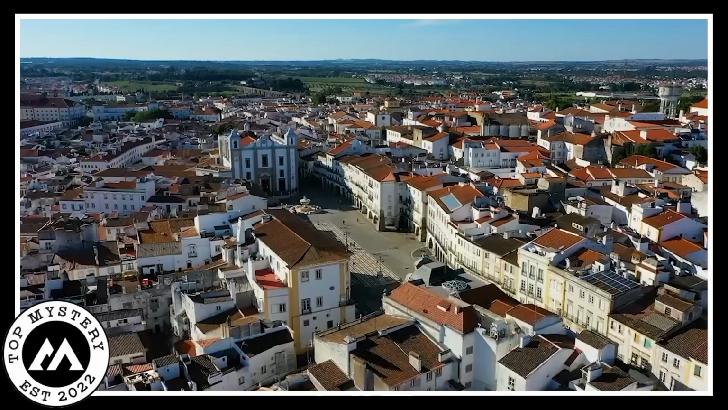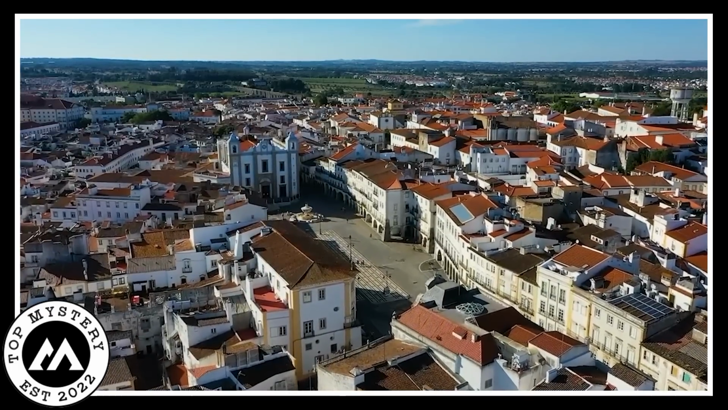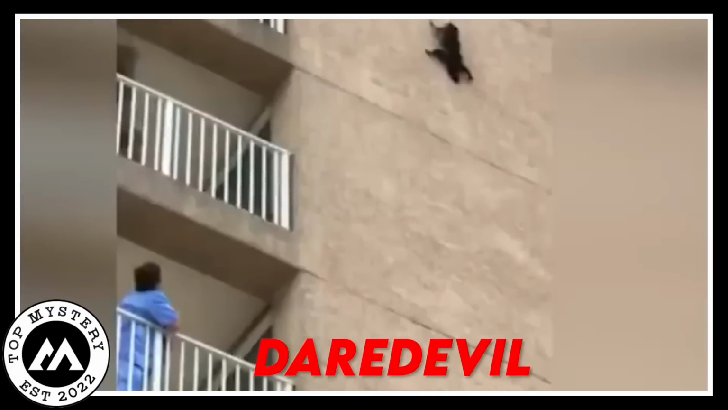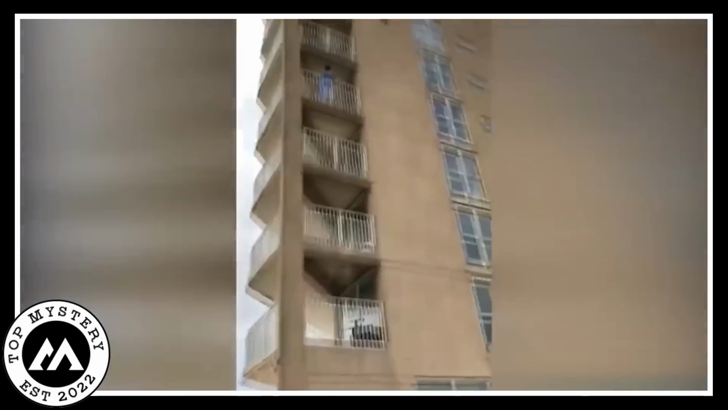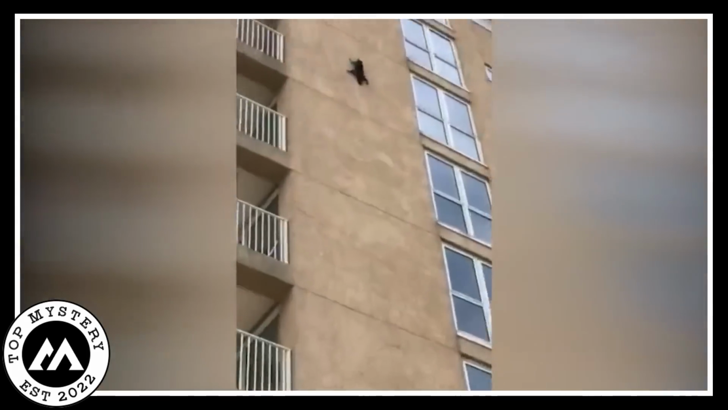Daredevil raccoon. Once upon a time, in the heart of the town, a camera recorded a courageous raccoon named Daredevil embarking on an extraordinary adventure. High atop a towering structure, Daredevil teetered on the edge. This is the real news. You won't see this on the nightly news tonight.